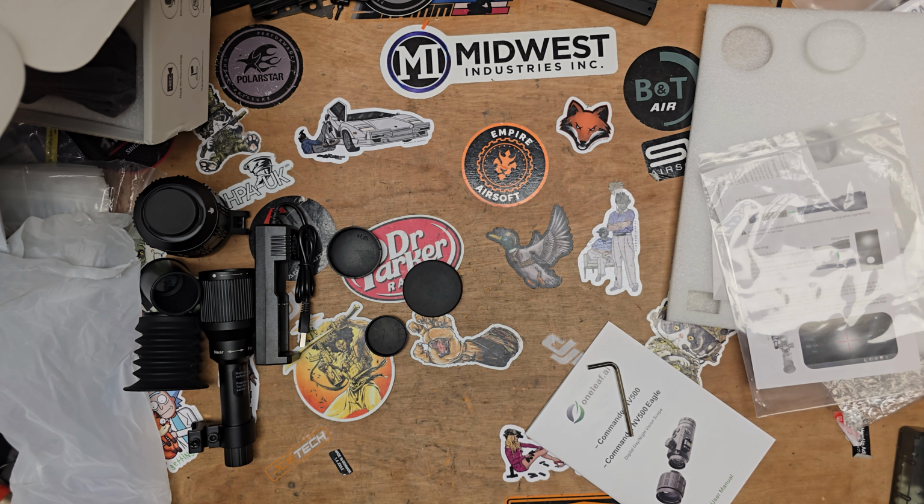One's for the front lens, one's for the rear lens. And at the moment it's just giving me a black and white image. So I'm not sure. Just going to start. Oh, day mode, there we go. So I've just switched it over to day mode by pressing a button, and now you should hopefully be able to see the bench. It's obviously very close for this optic because it's zoomed in.